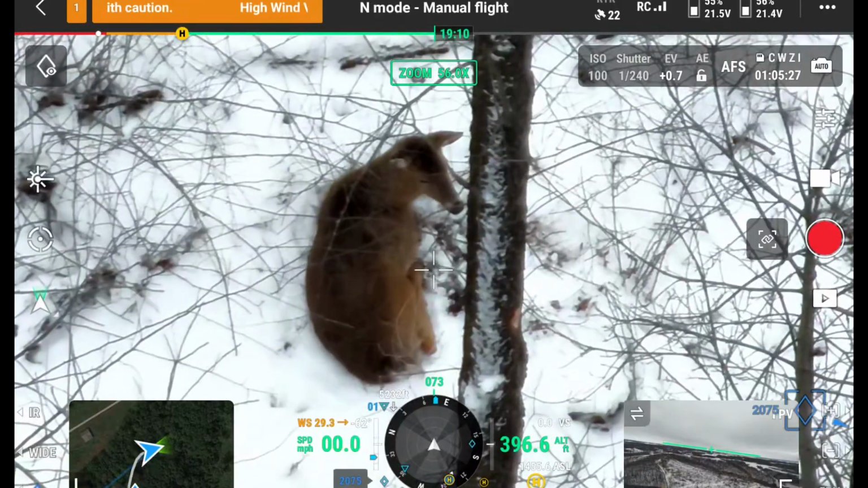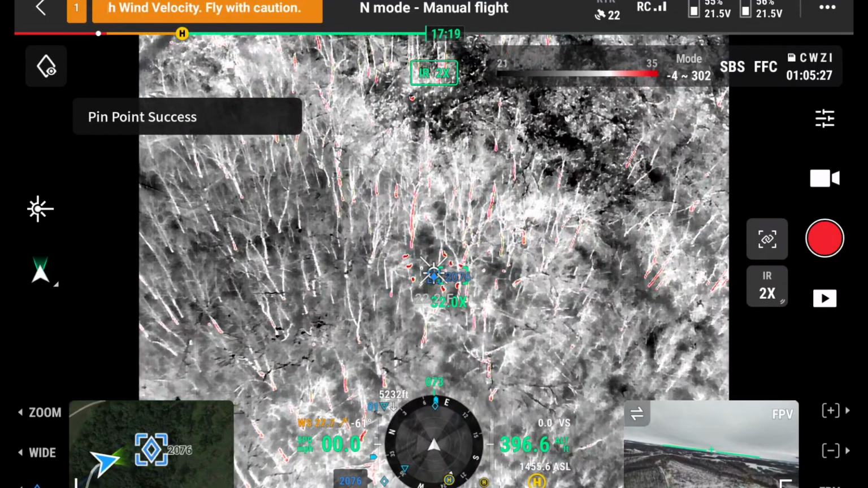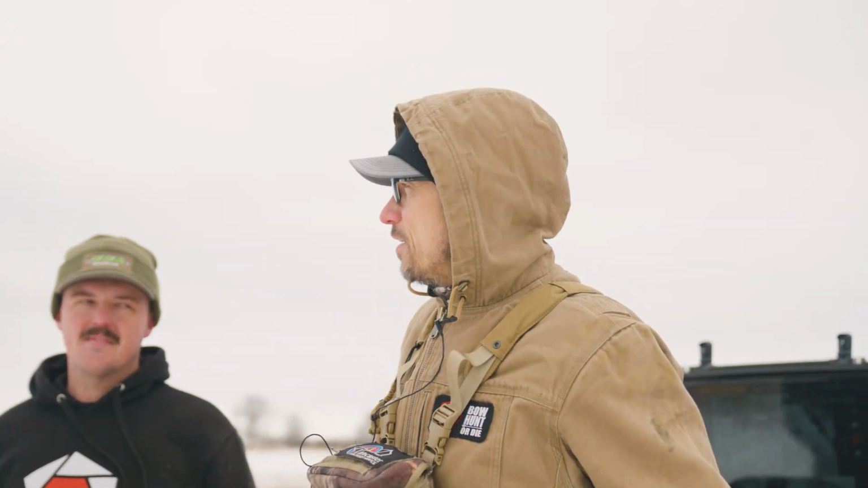It's right now noon, so we expected most of these deer to be bedded down, and sure enough, they're all bedded down right there. That is fantastic.